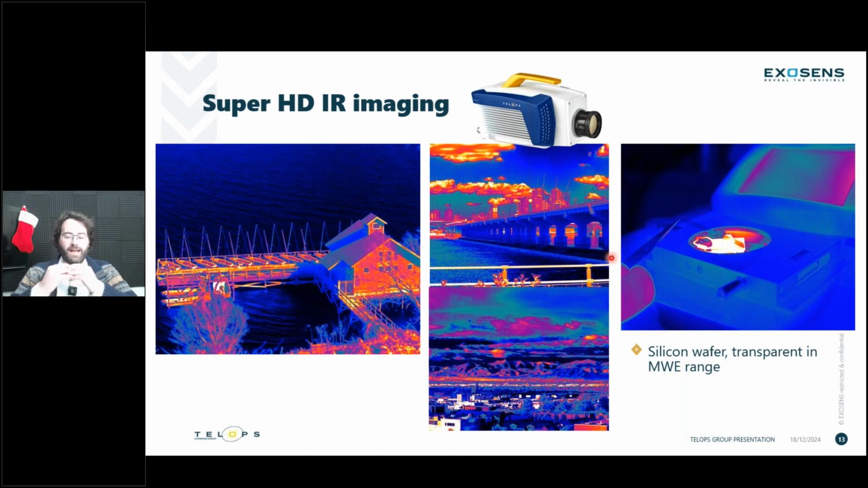for getting as much spatial information as possible when you're doing thermal imaging of a scene. So here on the right, we have a silicon wafer that will be somewhat transparent when using the midwave extended range of our camera. That means you're pushing toward the shortwave range of your detector. And so that silicon wafer was able to be transparent, and you can detect those defects even better than before when using a super HD camera. You have an extremely high resolution compared to standard infrared cameras in the community at large.